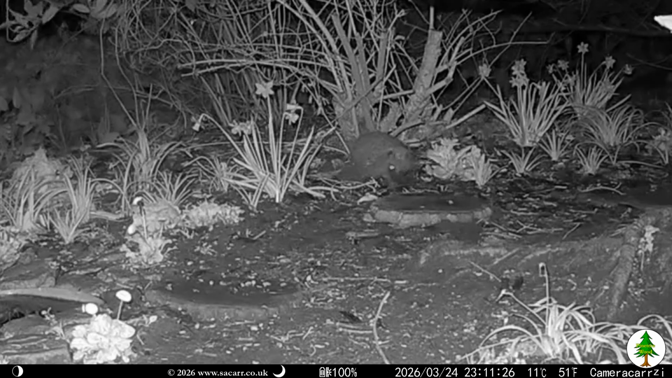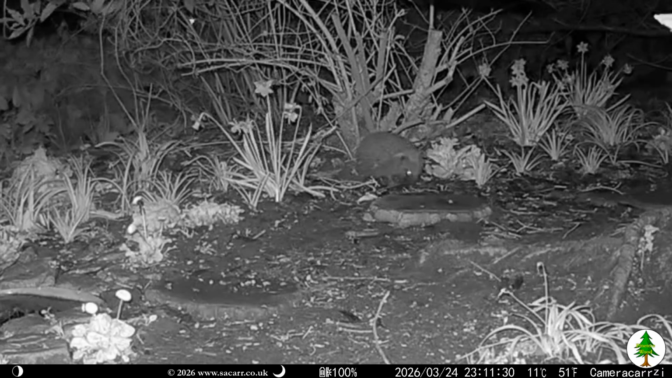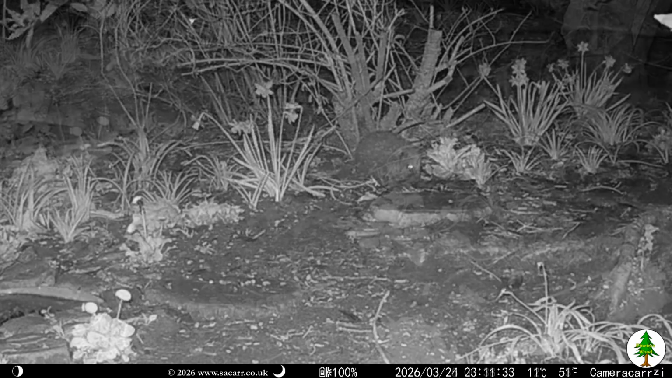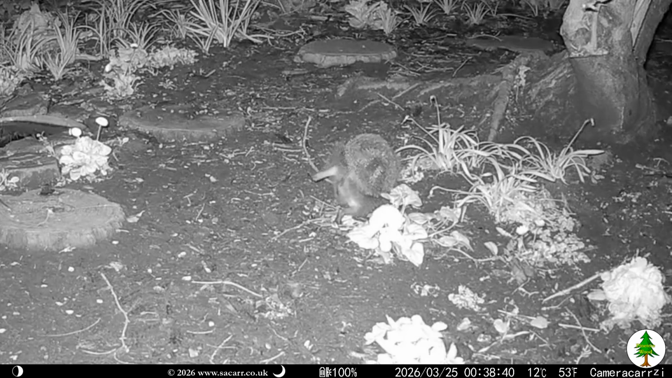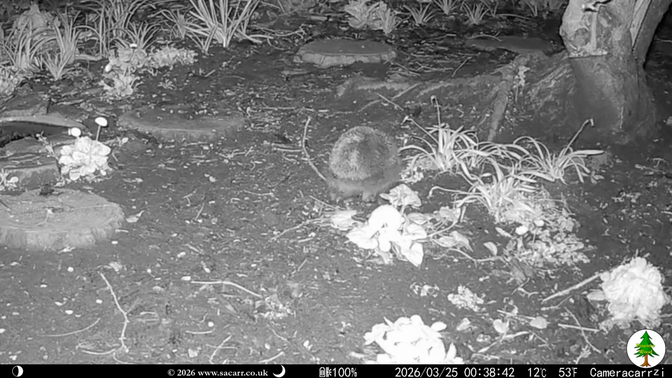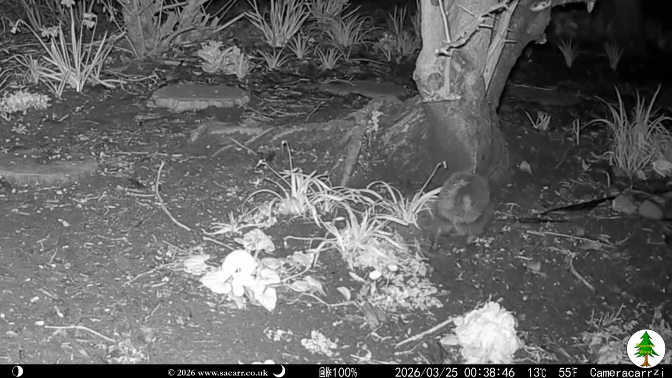Both hogs were around again on the evening of the 24th into the 25th. It always amuses me just how much they meander around while searching for food, sometimes walking in circles.